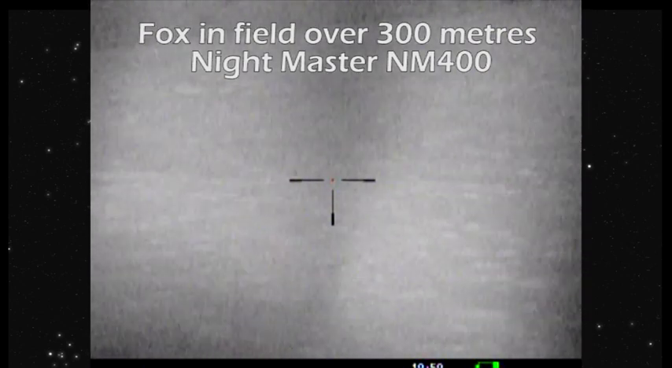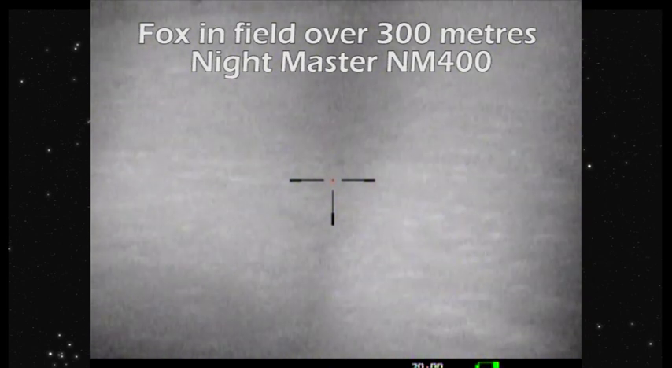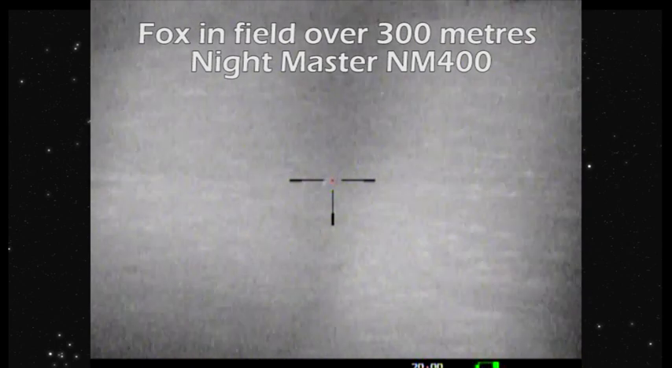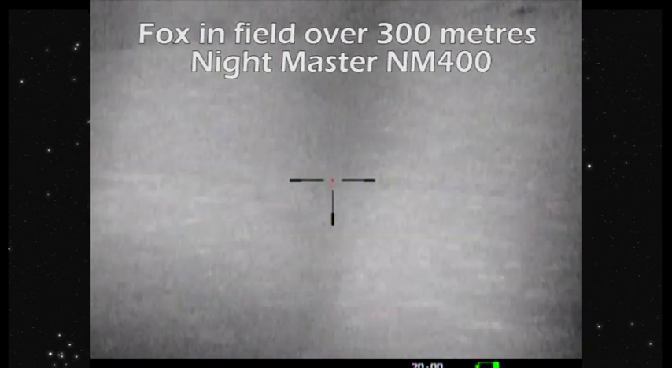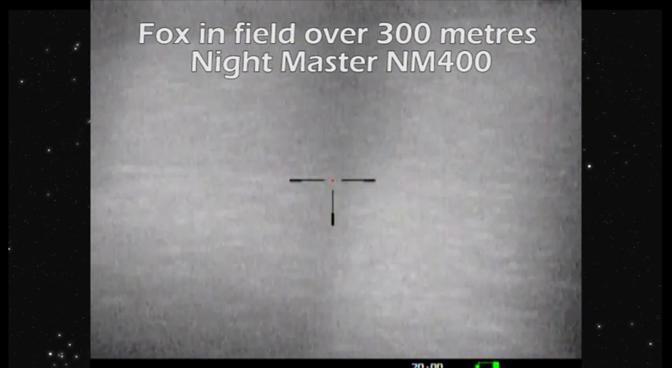Now this is interesting. 300 metres with a Nightmaster. That's a long way off in the field there, and you're looking at there's an animal there. Is that a fox? Yep, we knew the fox that we'd seen originally when we were using the X850 going down the field. We know there's a path the fox takes quite often, so we just had a scan around, and with the Nightmaster 400 you'll see we picked up the fox straight away.